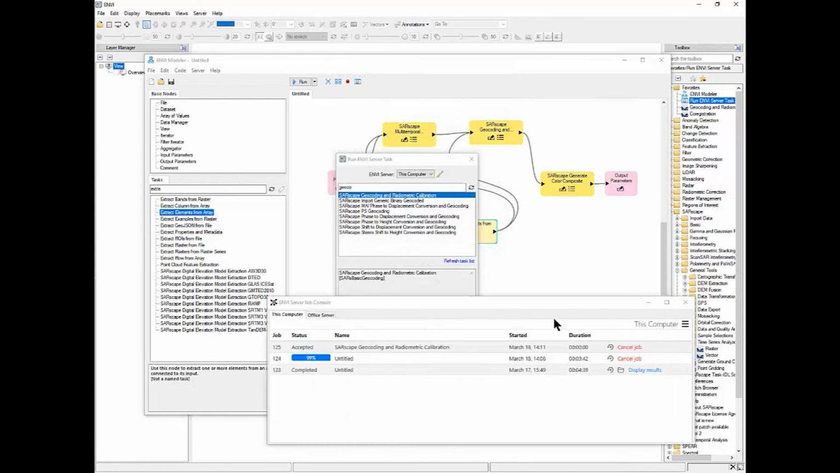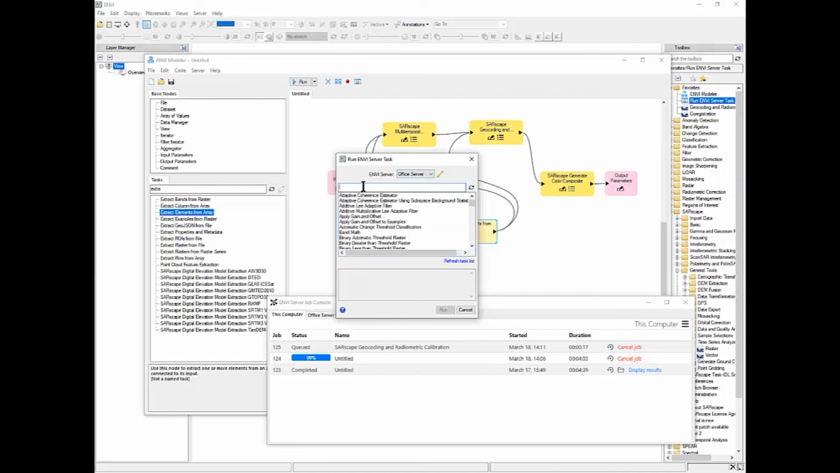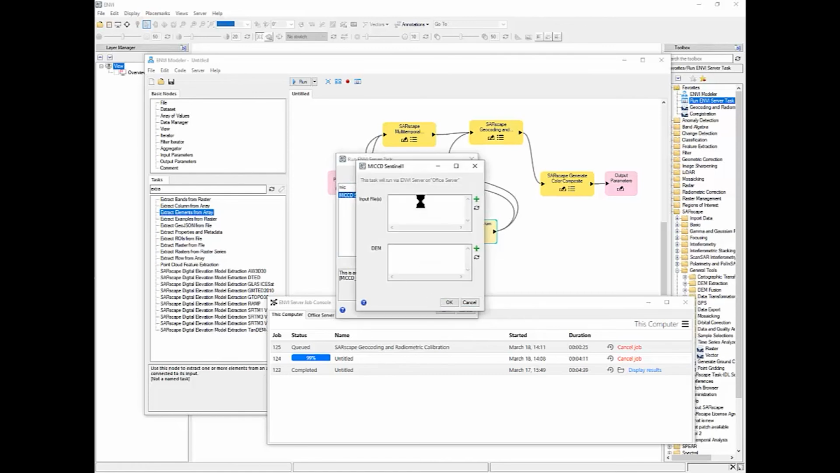And now you can see that we have two tasks that are running, and then I can even select a task on my Office server, and for example I can select the task, the model that we are currently running here, select the parameter and run again on another server.